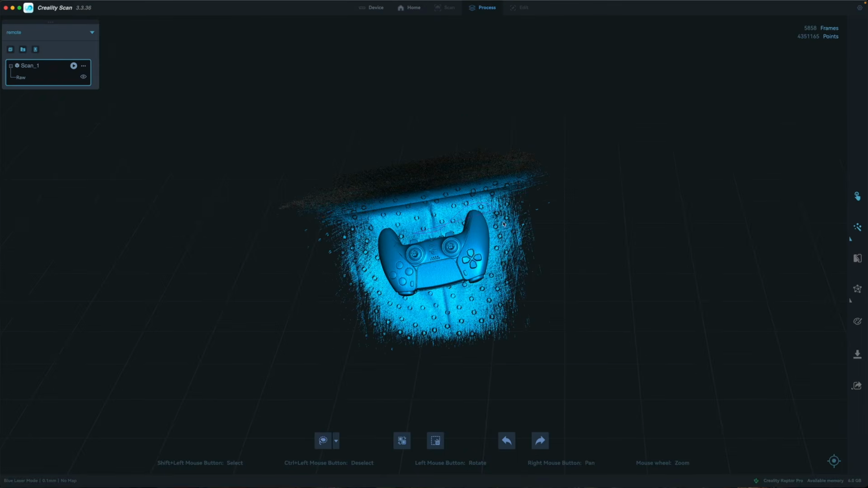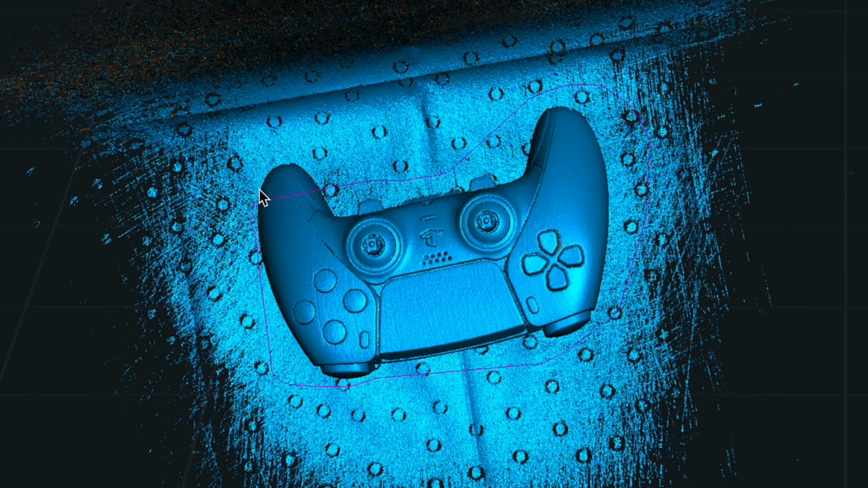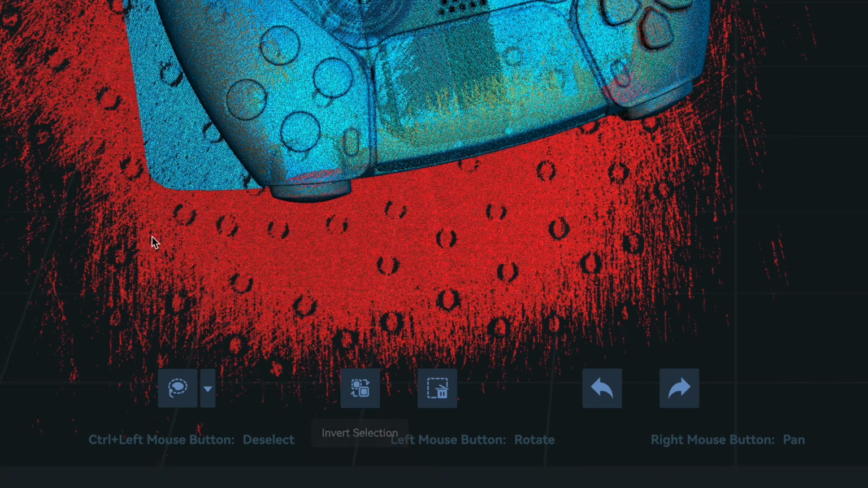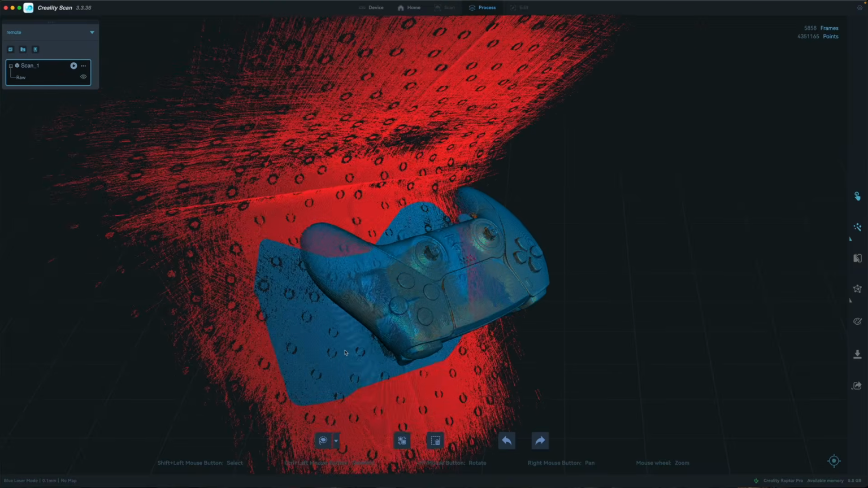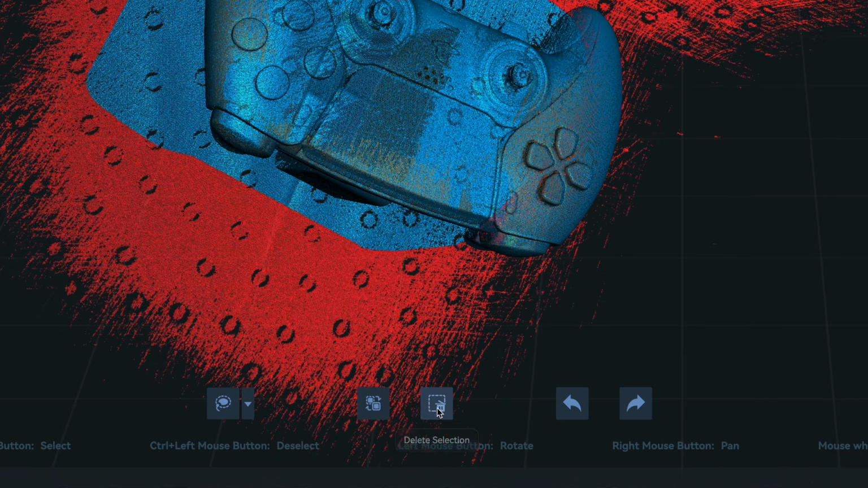What we do is we just cut away whatever we don't want just by drawing around it like so. We try not to intersect with anything that we want. And you select the inverse down here at the bottom. Let's make sure that there's no red touching anything that I want to keep. And then at the bottom, there's a little trash can. You just hit that.